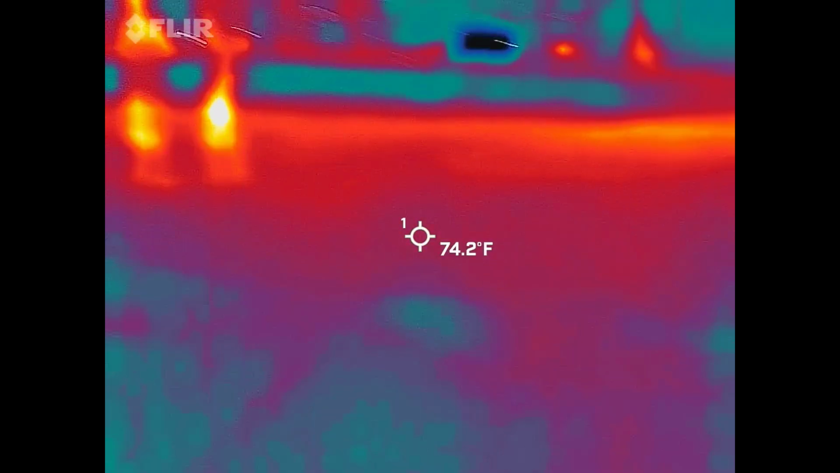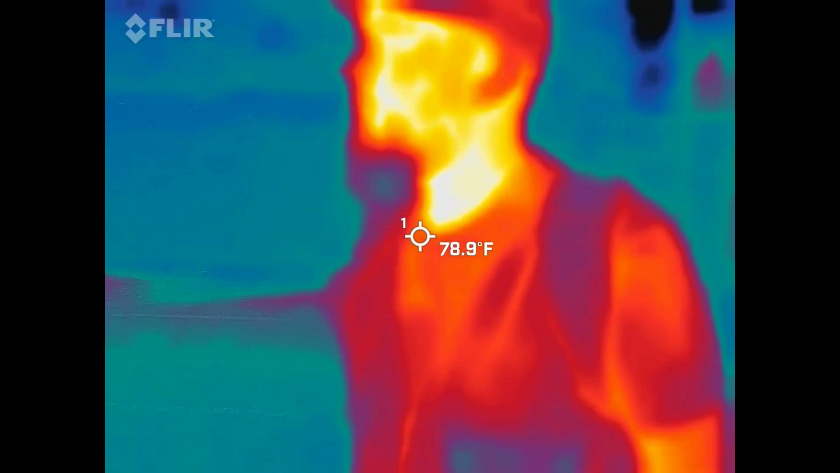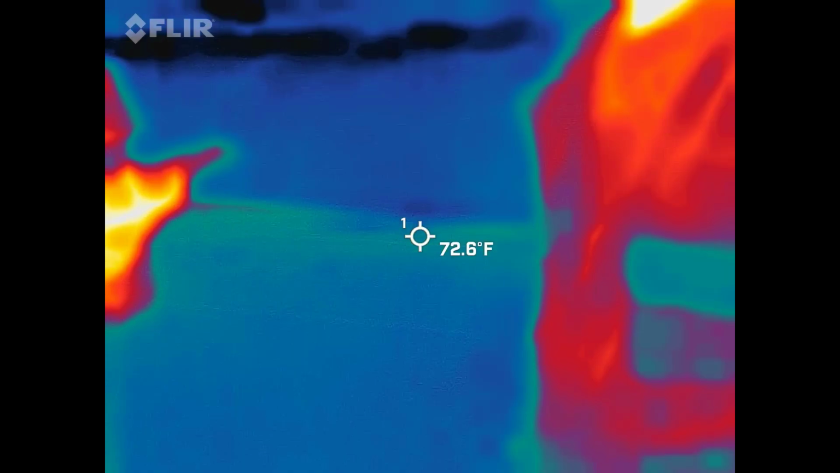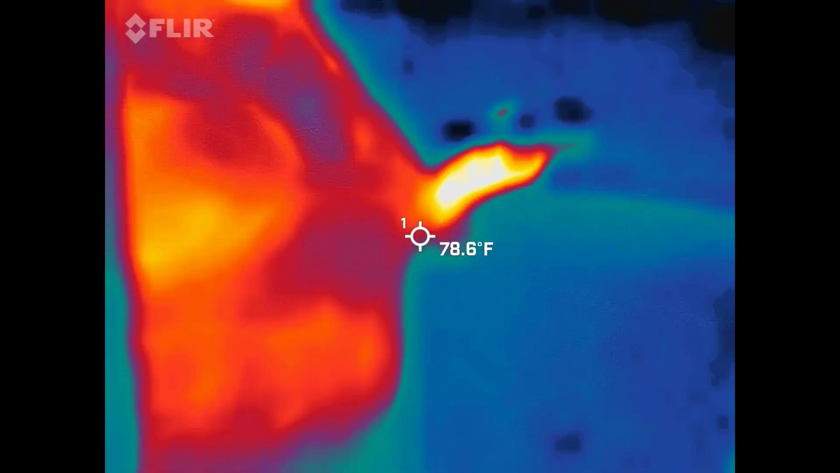So anything weird on your cam, by the way? Not yet. Nothing crazy? I'm worried that I'm just not fast enough to pick it up. No, and that's why he's recording the audio. So if you miss something, it's going to be on there.